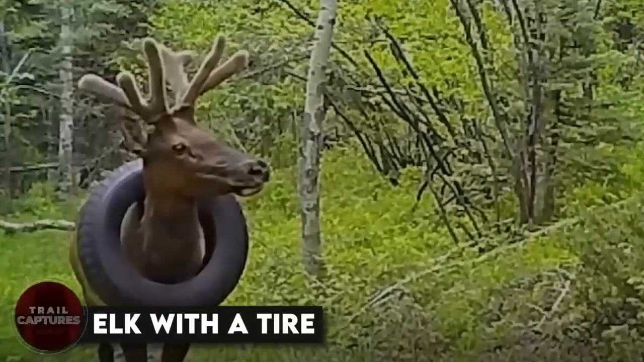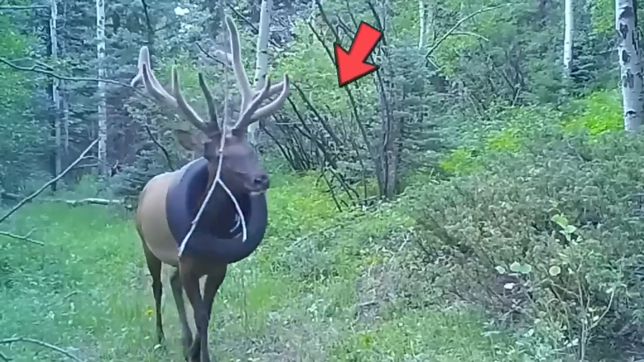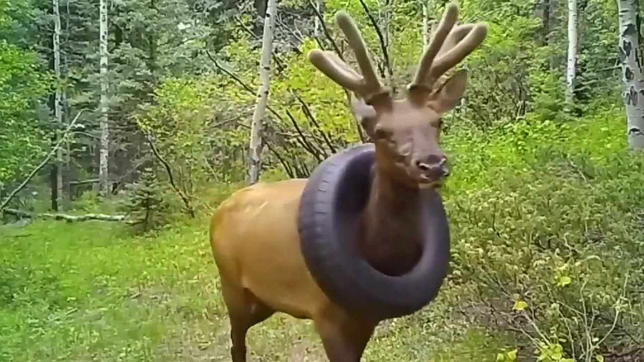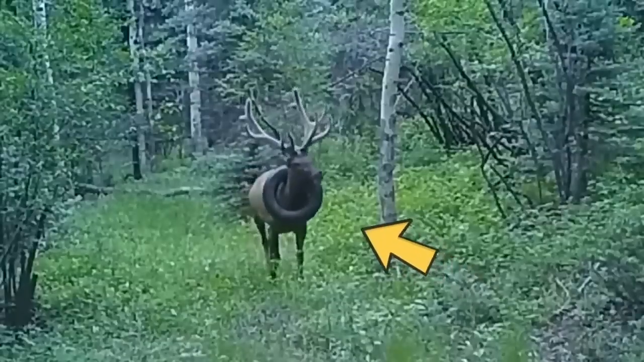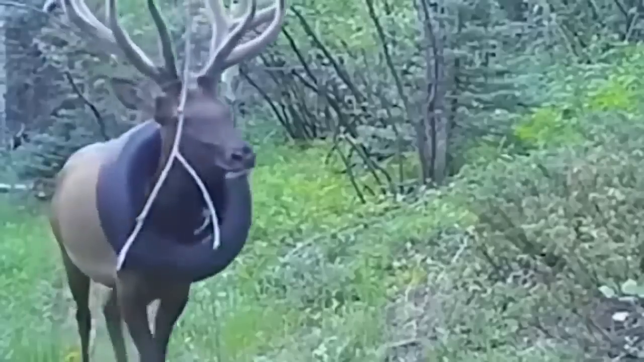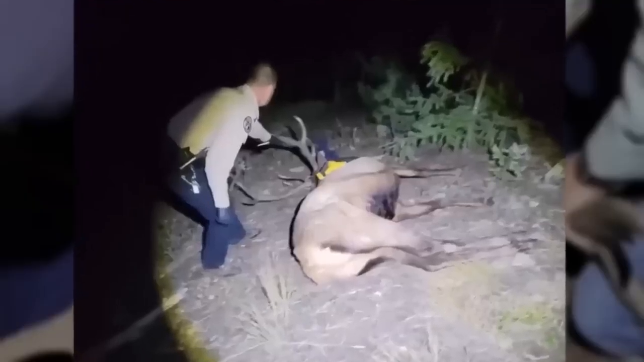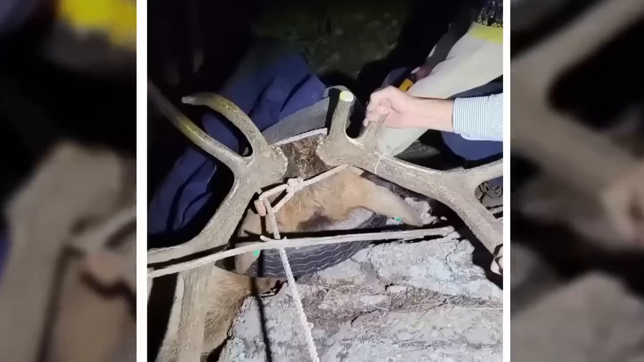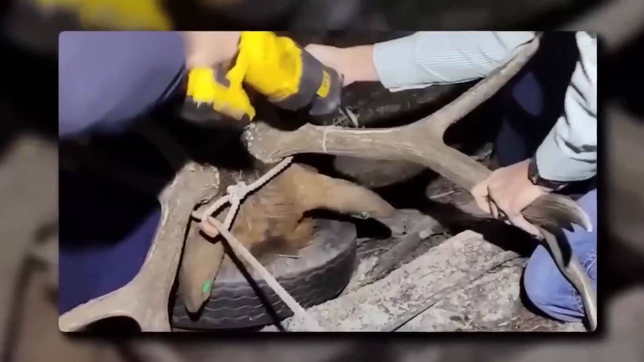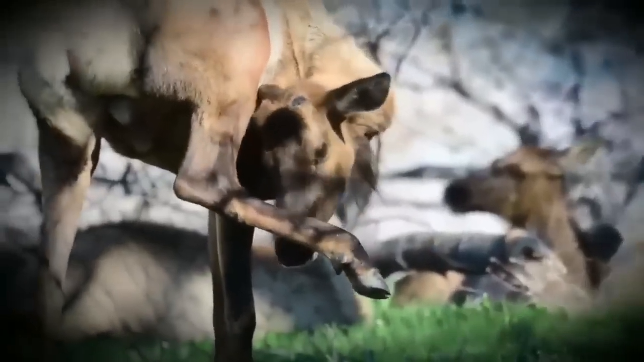Elk with a tire. So there was this video from a trail cam that showed an elk wearing a tire like a necklace. Can you believe it? For 2 whole years, this poor guy just went about his business with the tire around his neck. As time passed, his antlers and neck grew bigger, making it impossible for him to remove the tire by himself. Thankfully, the wildlife officials stepped in to help. They gave him some medicine to make him sleep and then tried to take off the tire. But unfortunately, they had to cut off his antlers too. But don't worry, the elk will grow a fresh new pair of antlers soon enough.